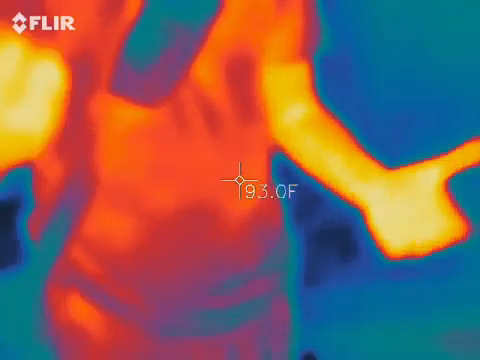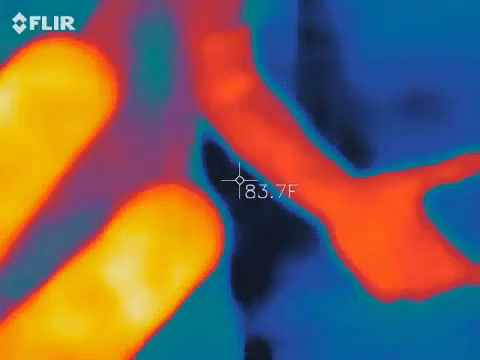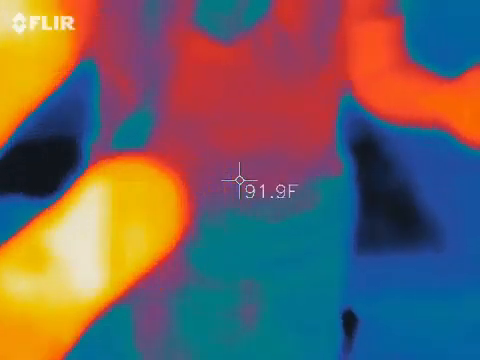Our skin should be what temperature? So, like 100, around there. 97 to 99, right? If you're over 99, you probably have a fever, right? So if you didn't know that, you do now. So we should all be right around between 97 and 99 degrees.